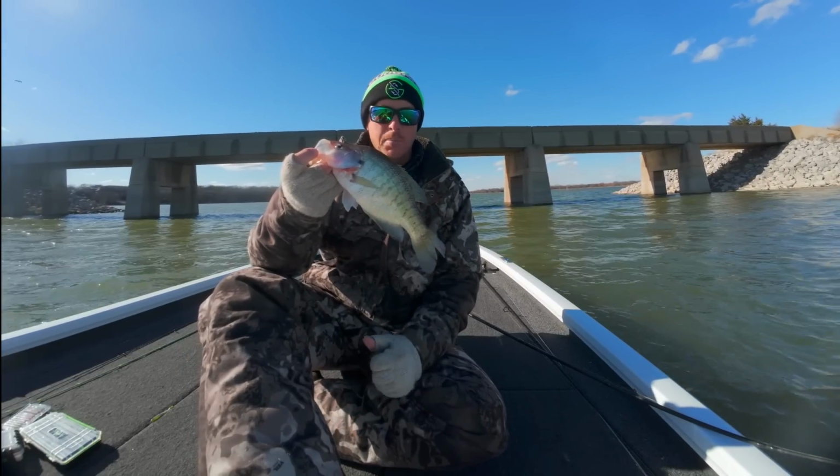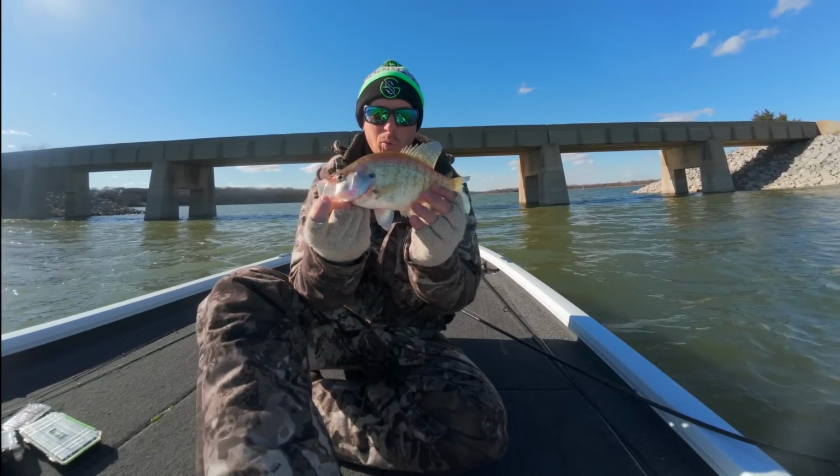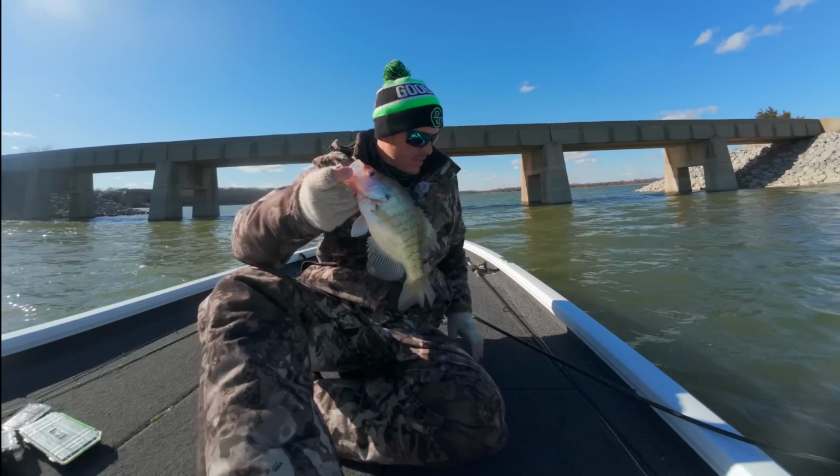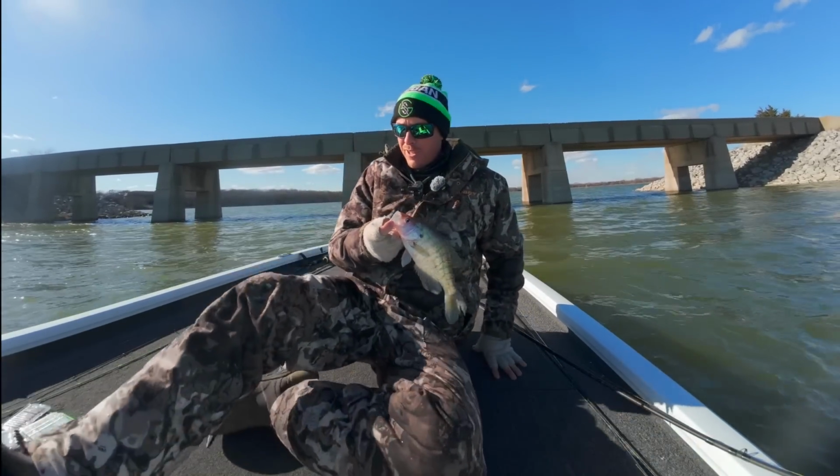Man, I can't wait to chase some big floaters in the spring, but this is a nice winter warm-up. Look at that baby. Got lots of meat for the cooler. You know what we got to do? Take them home, put them in the fish cakes.